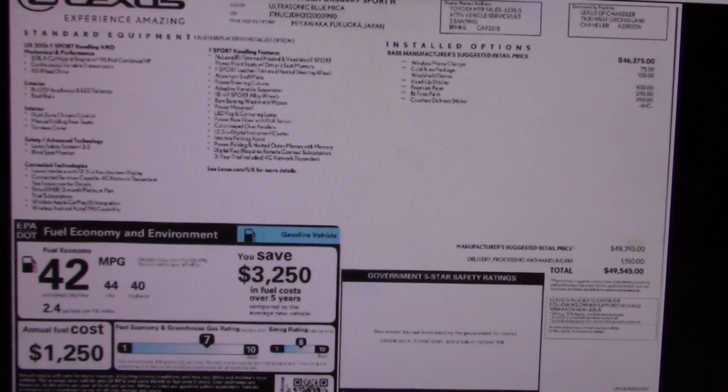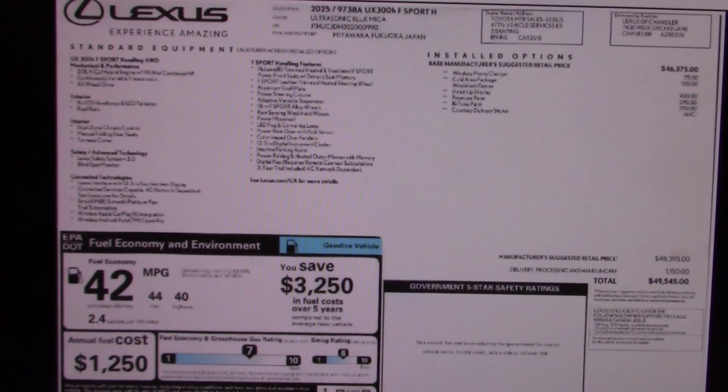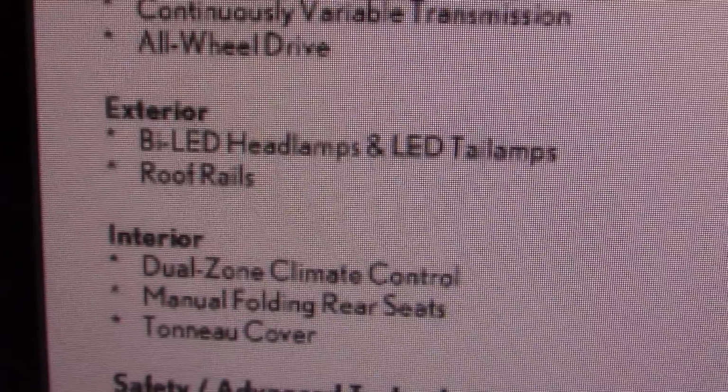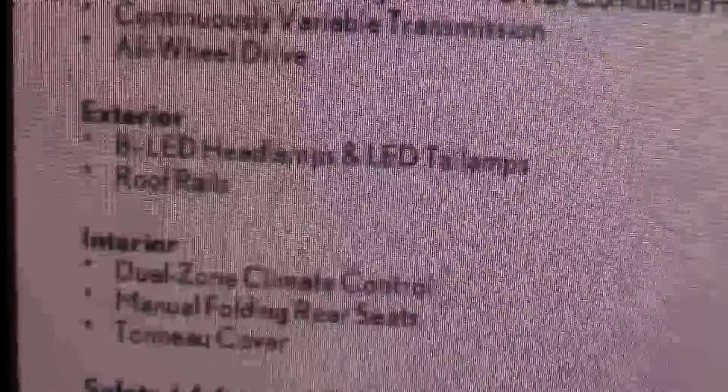Lexus sent us a UX 300h hybrid test drive, and we did a full road test video on this, posted on YouTube, but here we're doing headlight test only, a night drive. It says on the price sticker, LED headlights and LED tail lamps. So here it is, and this is what the headlights look like.